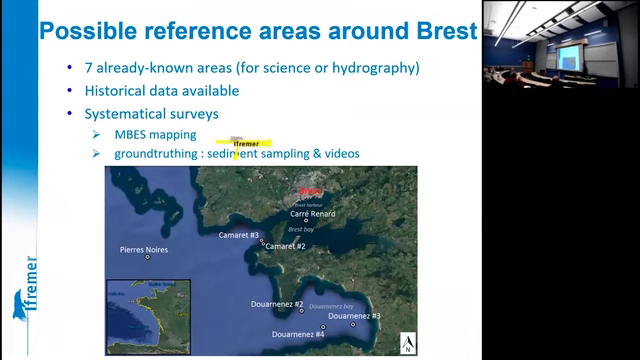Starting from these requirements, we have surveyed and checked a number of possible areas around Brest. The idea was to concentrate on places that we already knew because of science studies or because of hydrographic habits, for instance around the Brest Harbor.